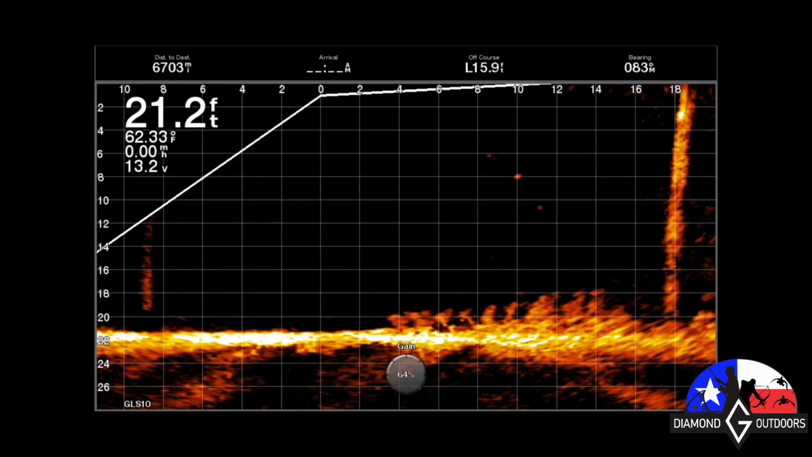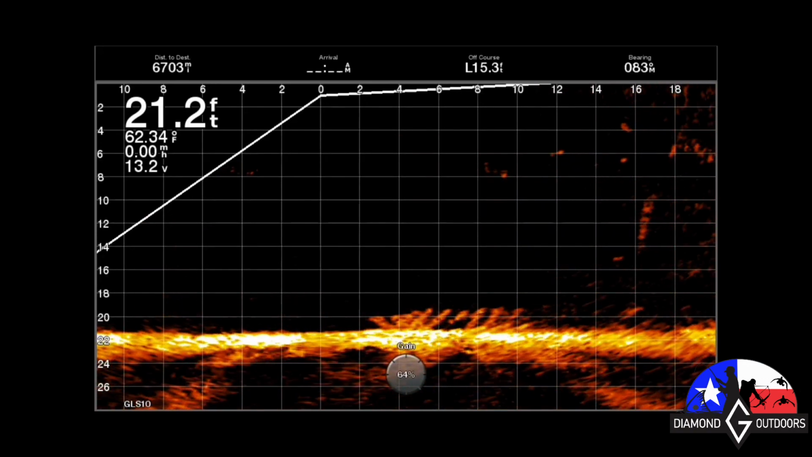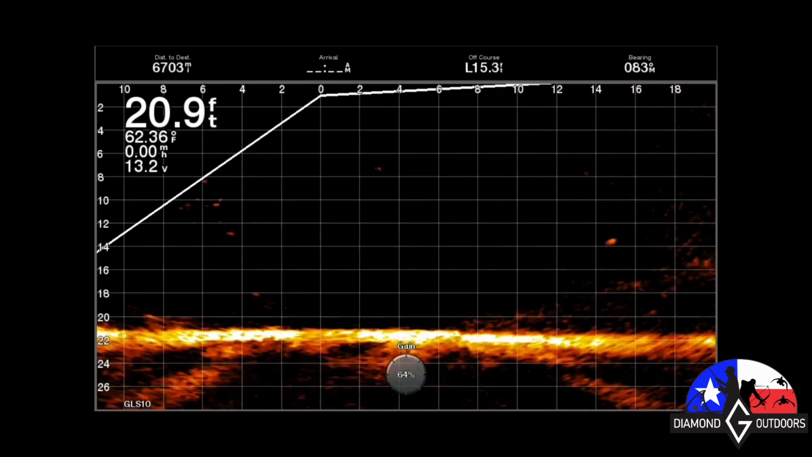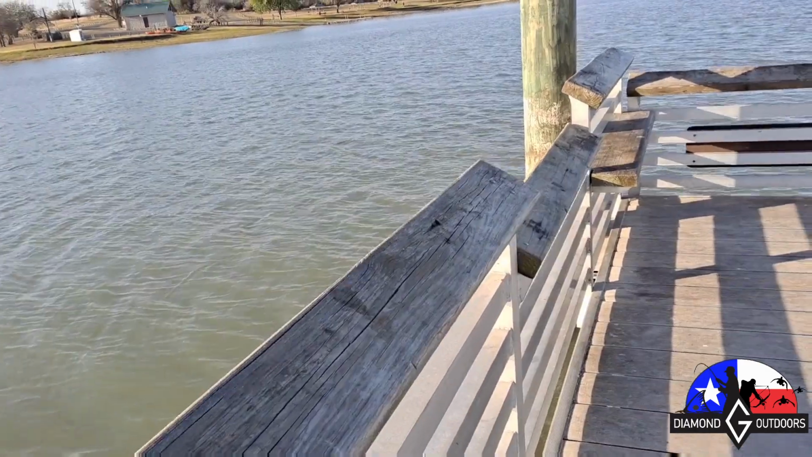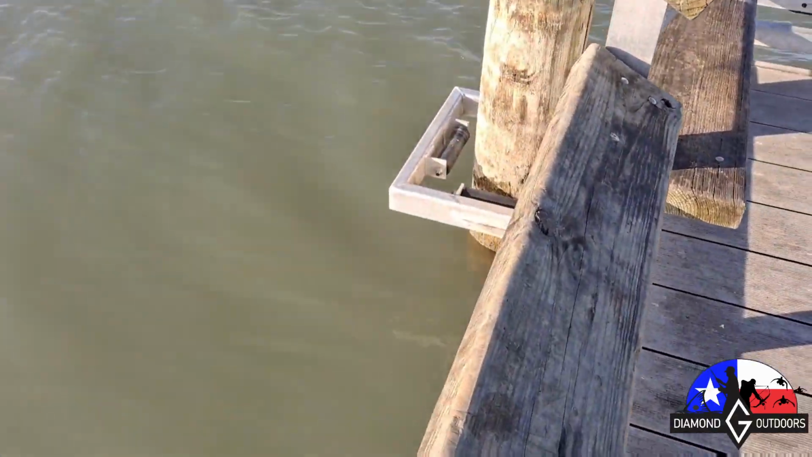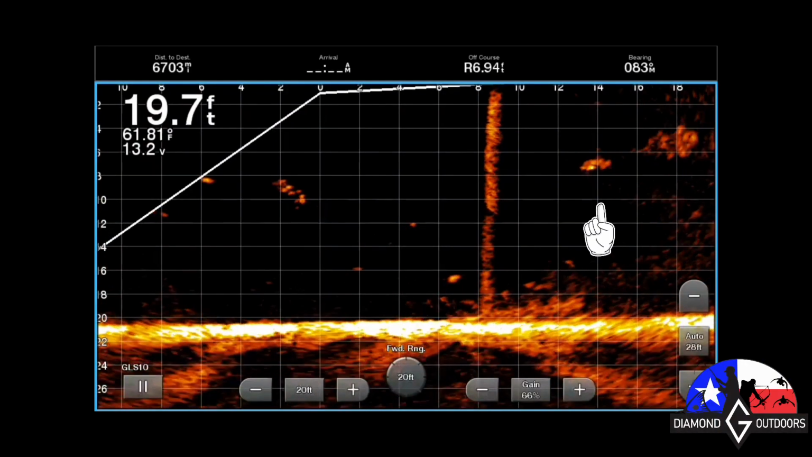This is the pole at the very end and the middle pole of the State Park Pier here at Lake Corpus Christi. Just to kind of show you how deep it is and what was going on down there. And then this one was the very corner pole. If you're walking to the end of the pier, you hang a left and it's the very far corner on the left hand side. Look at that big old fish in the screen up there.